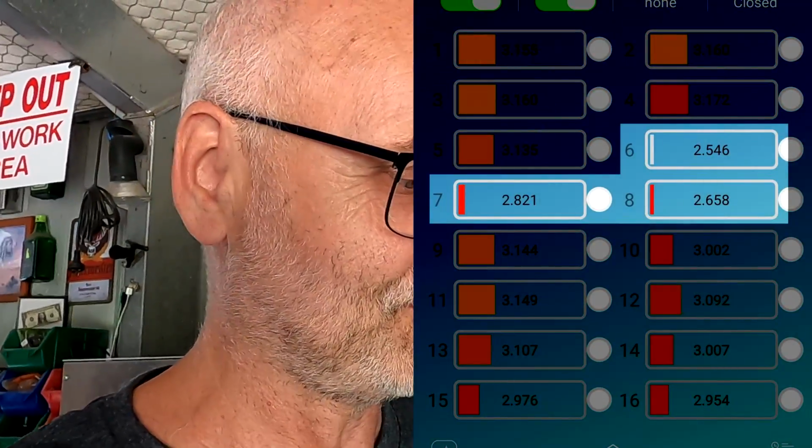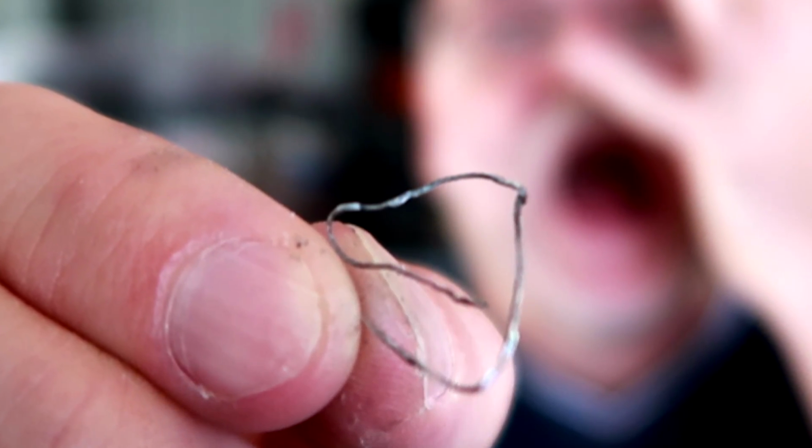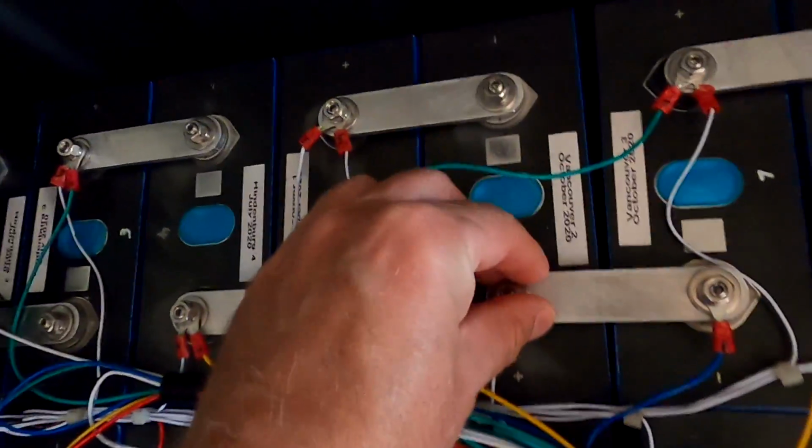And we know the positive terminal of cell number 6 is half stripped. So only the bottom part of this terminal is actually holding the screw and holding down the bus bar. And I haven't touched it since at all. And it is still in the same position.